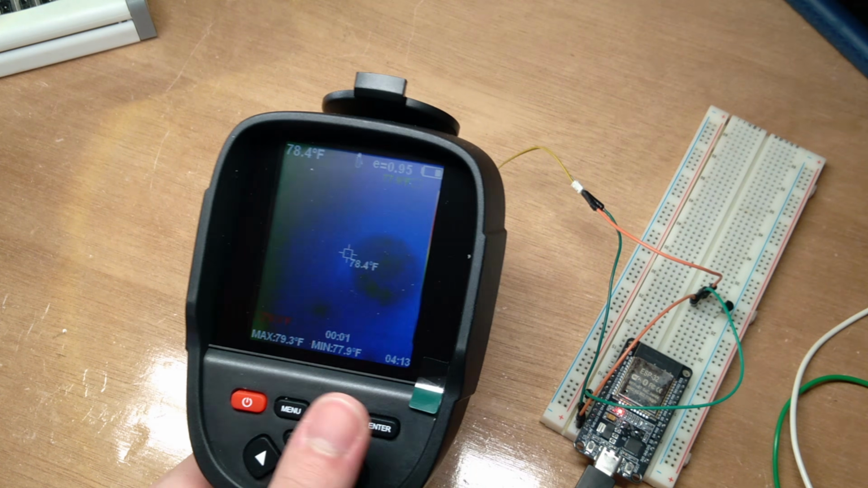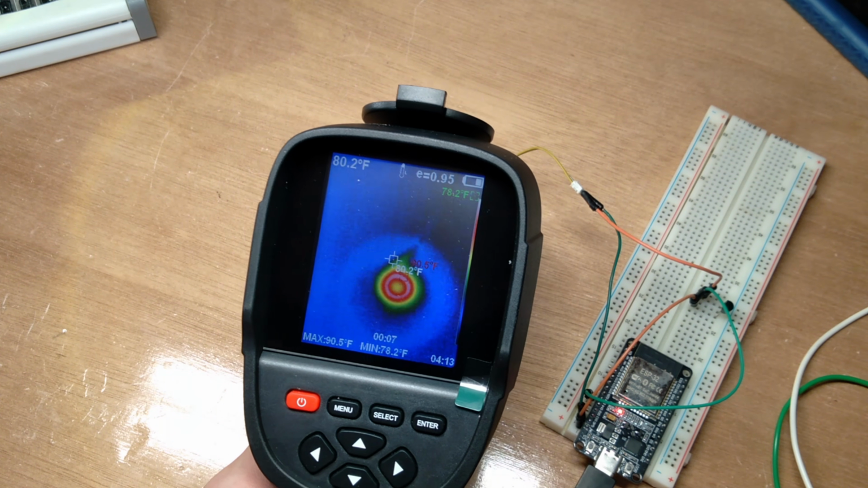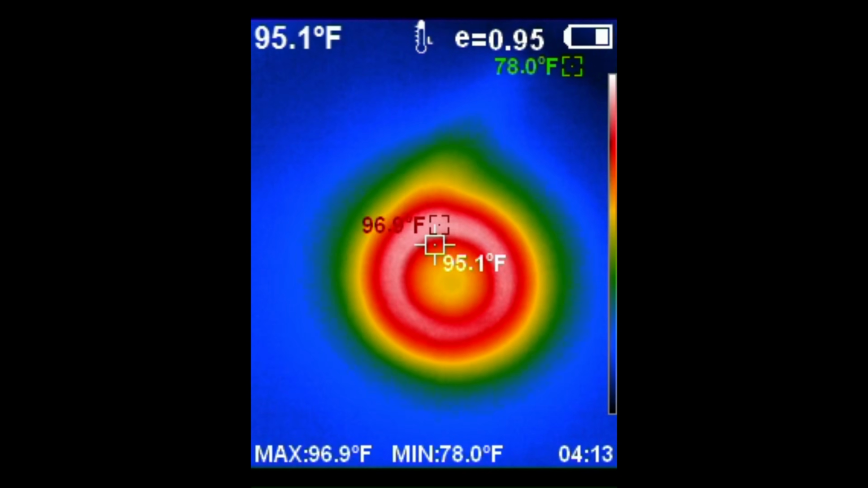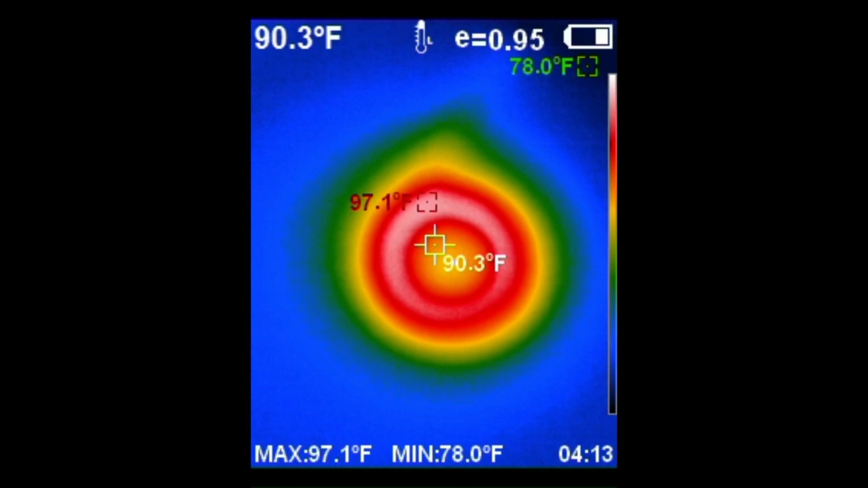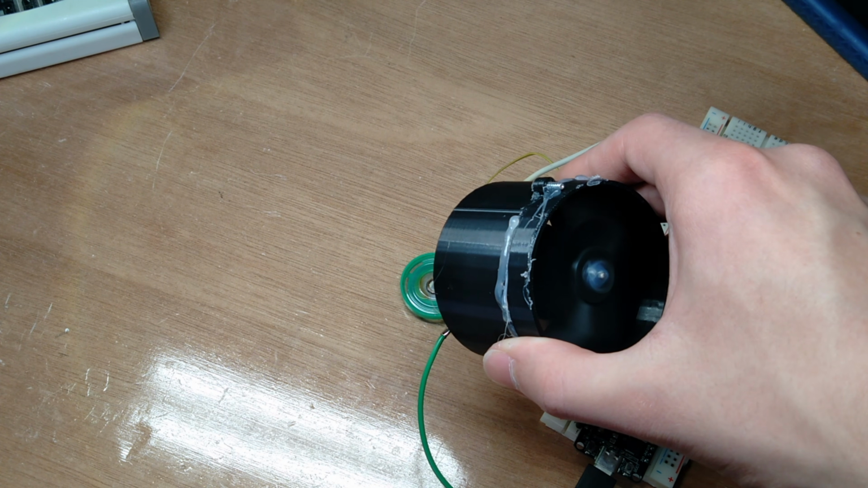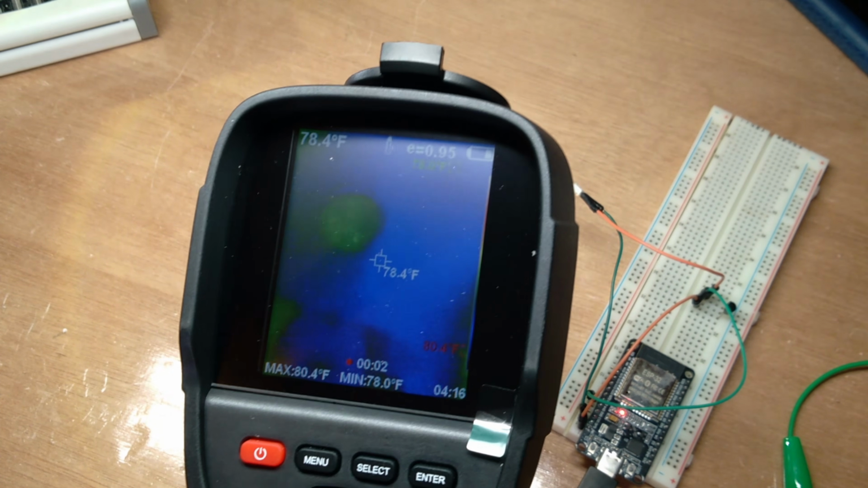300 hertz. I'm definitely starting to notice a pattern here. Increasing frequency does increase the amount of heat generated. We've beat the previous maximum. Let's start increasing our frequency faster. 600 hertz now.